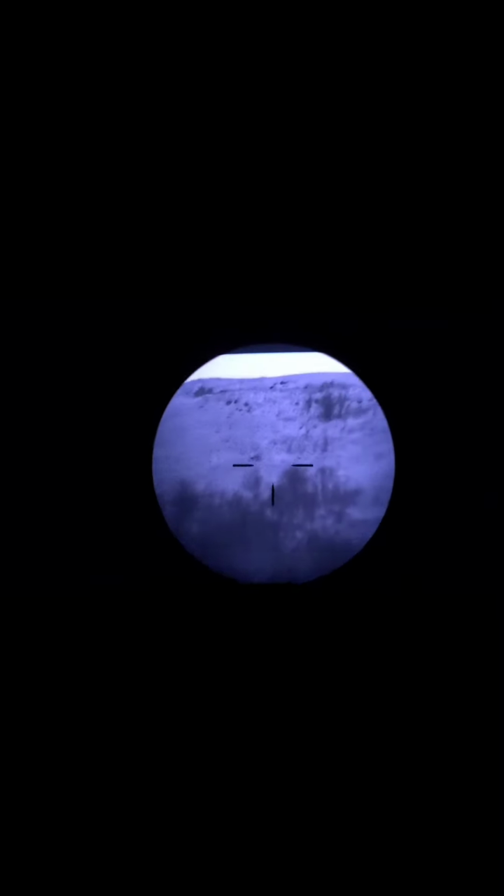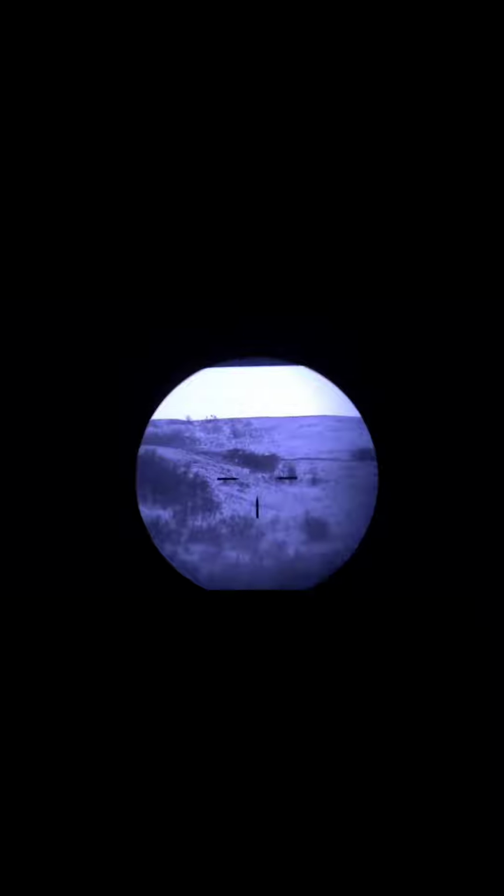Zoom in. More pan. You can see metal with things that are BAE cores like this one are very, very metallic looking.